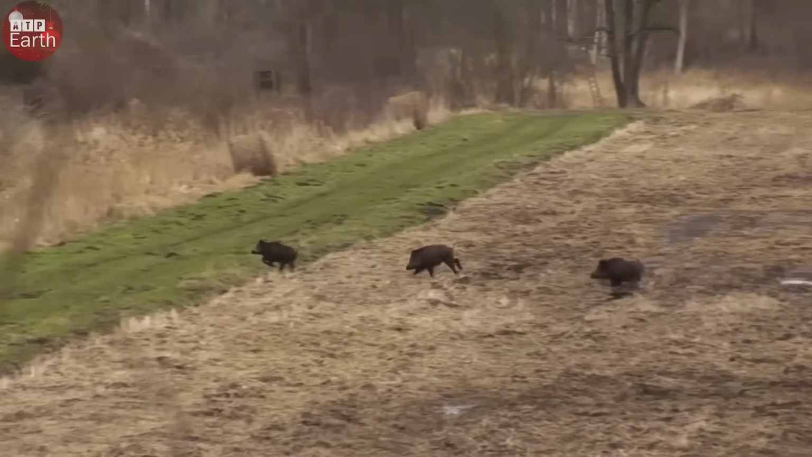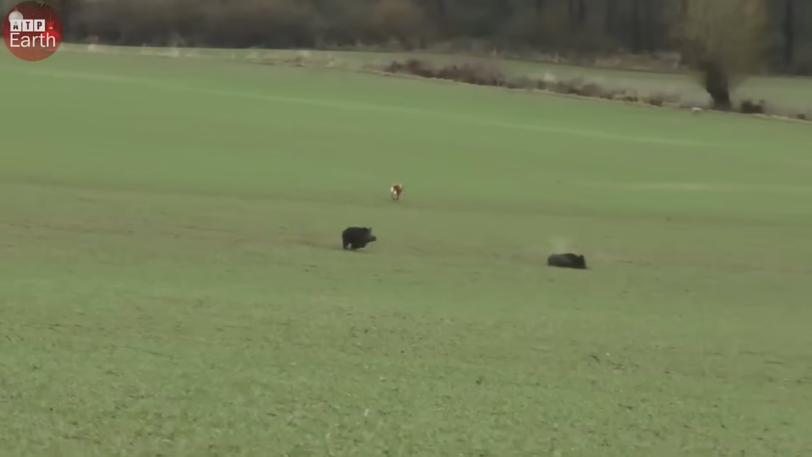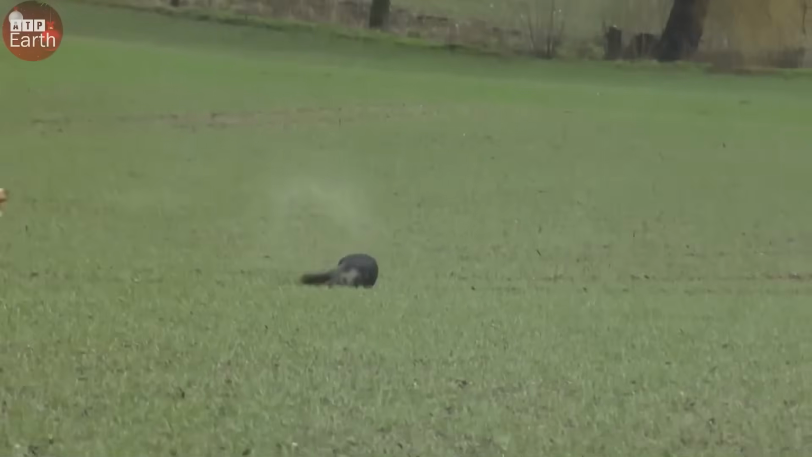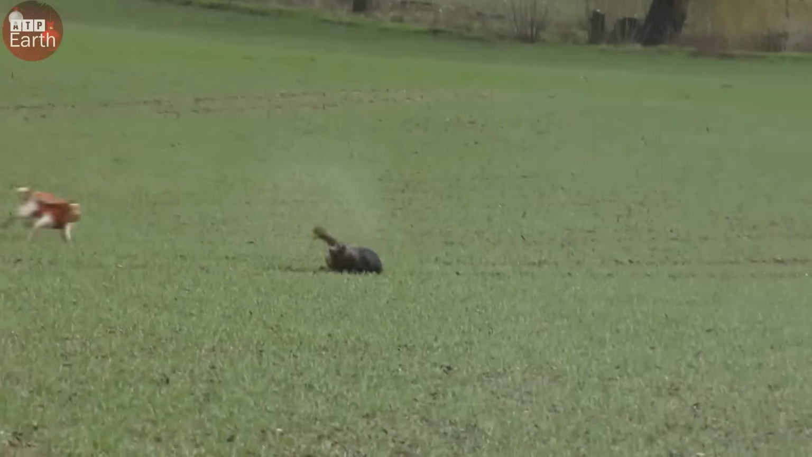With no time to plan, we flushed them out into an open field. The moment one came into my sights, I raised the rifle, adjusted the crosshairs, and fired. One shot, one kill. The surprise and the control I felt in that moment had my adrenaline pumping.